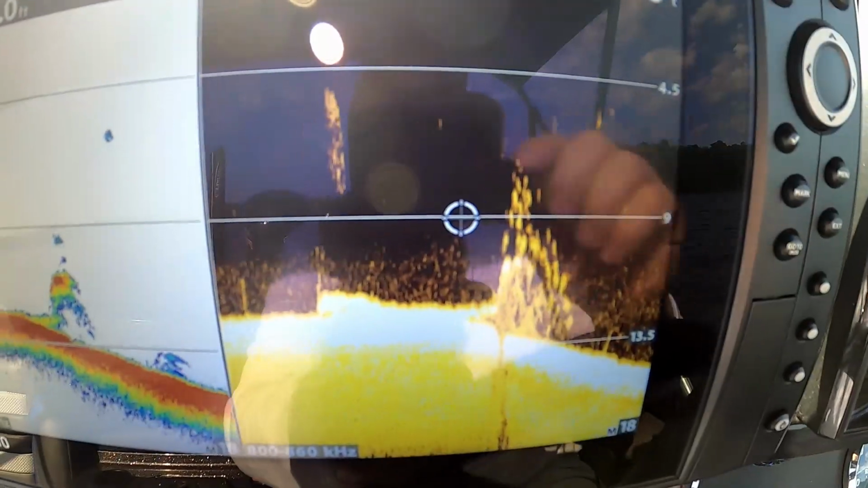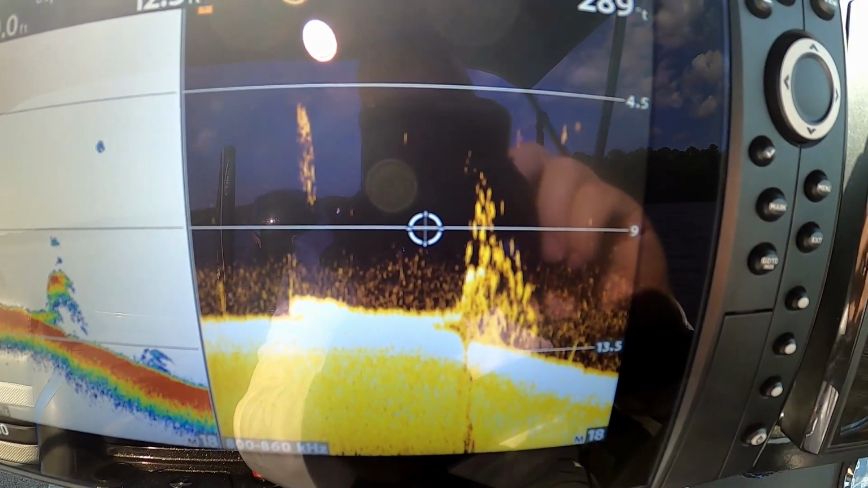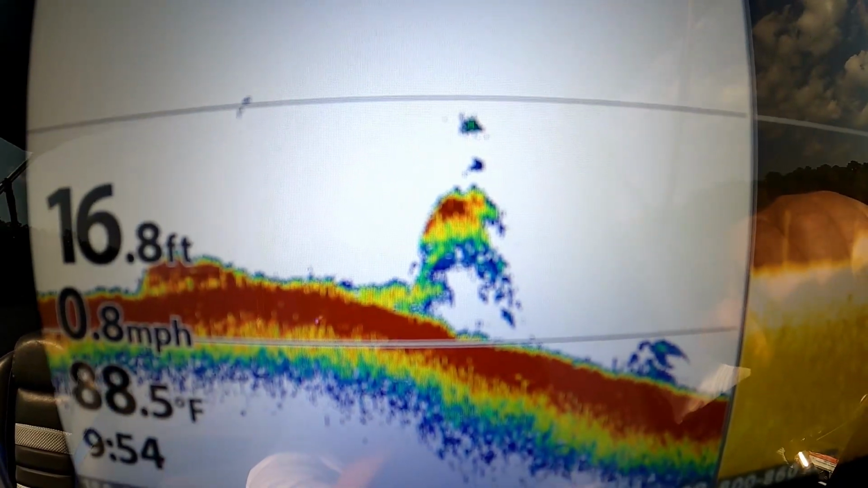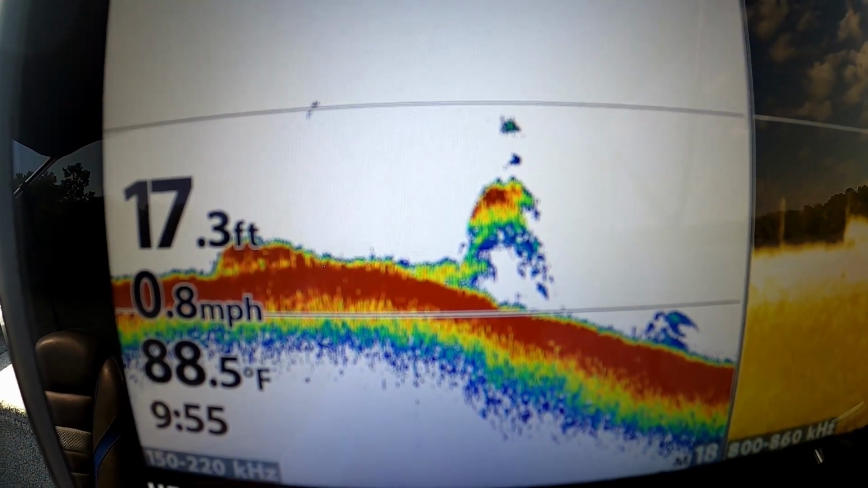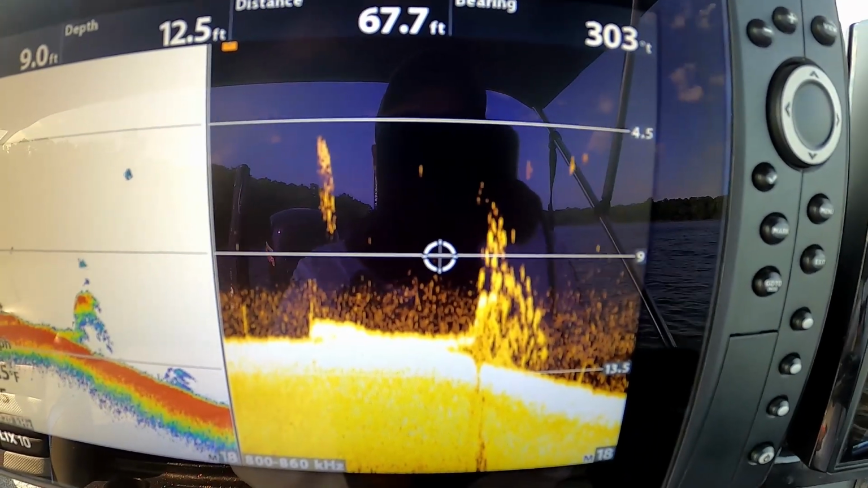Hang on. So there they are on down scan, and you can see they show up really good on that down scan. Now let me look at my 2D. Didn't hardly show up at all on that 2D, just one or two little dots there. It'd be really hard to see them with that. Now granted, I have not adjusted that 2D sonar at all, so we may play with that a little bit and see what we can do. But there they are on down scan.